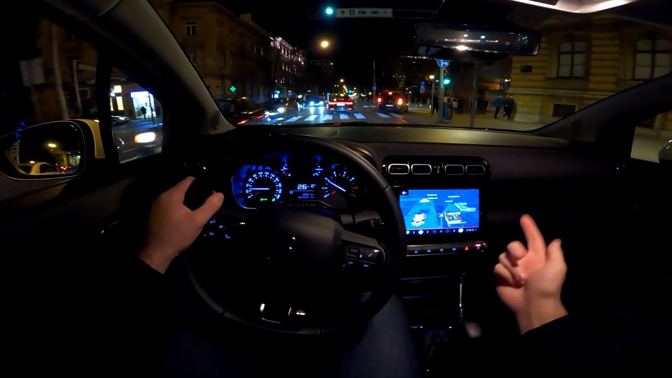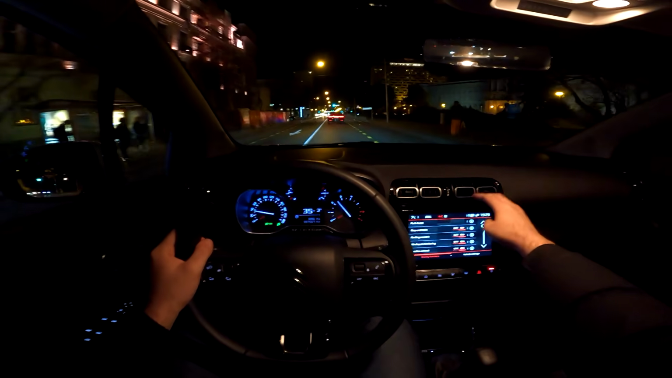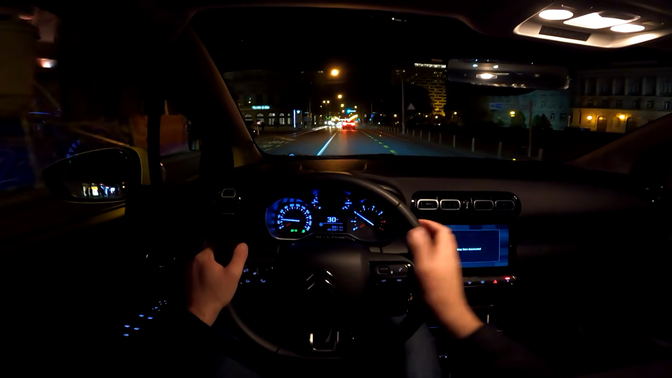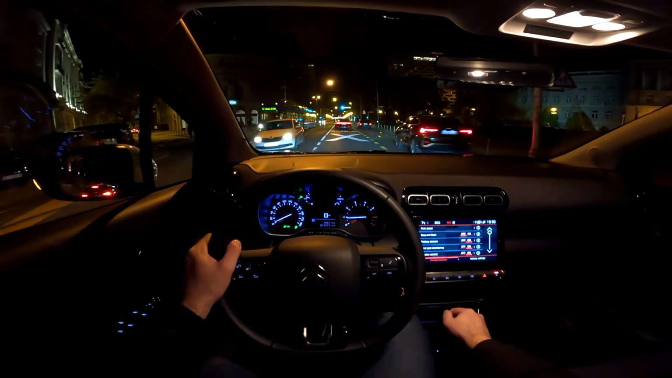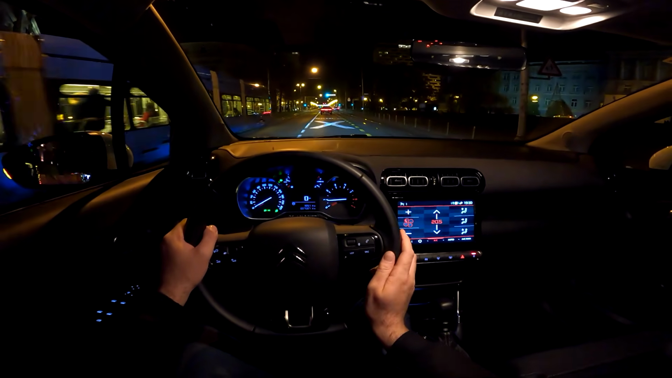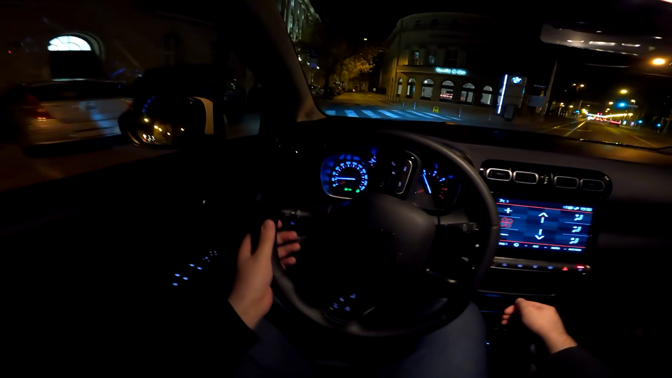And you may have seen that we have the start stop system. In order to turn it off, I don't like it, so I will turn it off. We go to vehicle settings, and now here you have start stop off. Now I wish there was a button for the start stop off, but yeah, you do need to go into the system itself. Also, to change the AC, yes, you need to press this. Now you can change the temperature and also adjust the air blower.